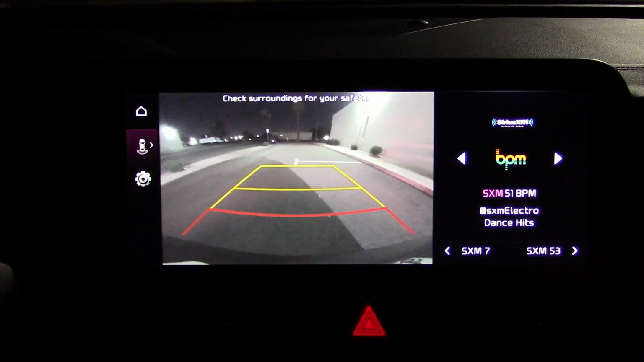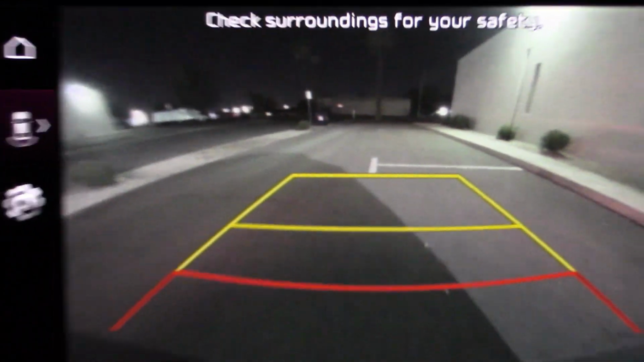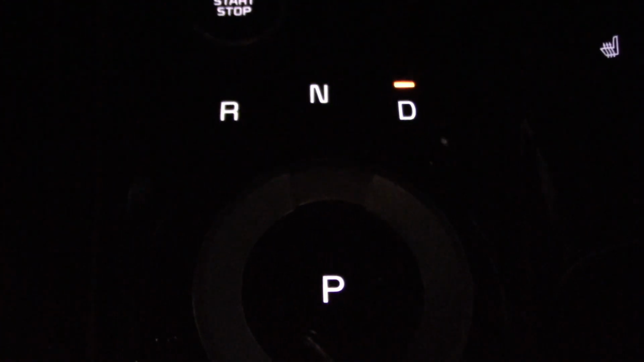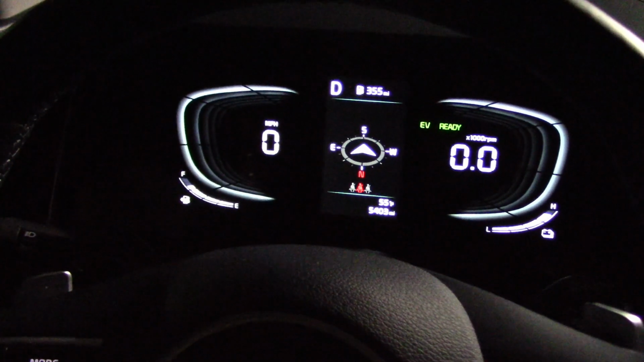Put the transmission in reverse, this is what you see. Pretty good clarity. All the other controls light up pretty good. Shift knob. Other controls. Gauge cluster.